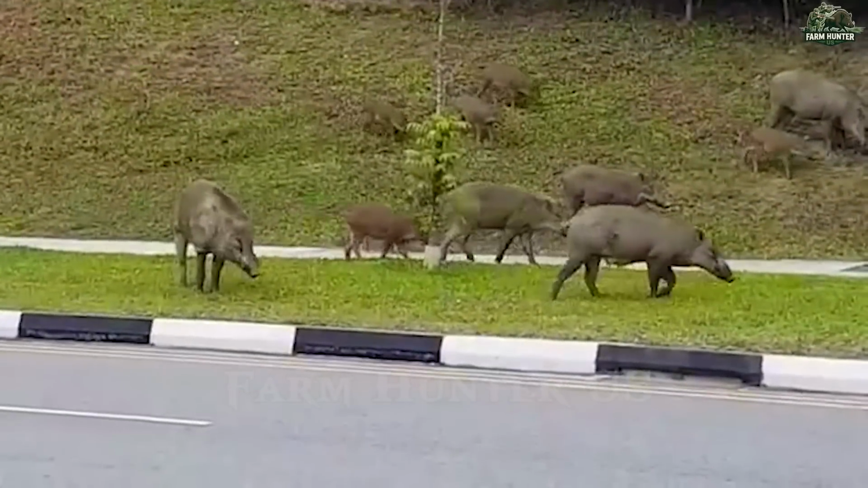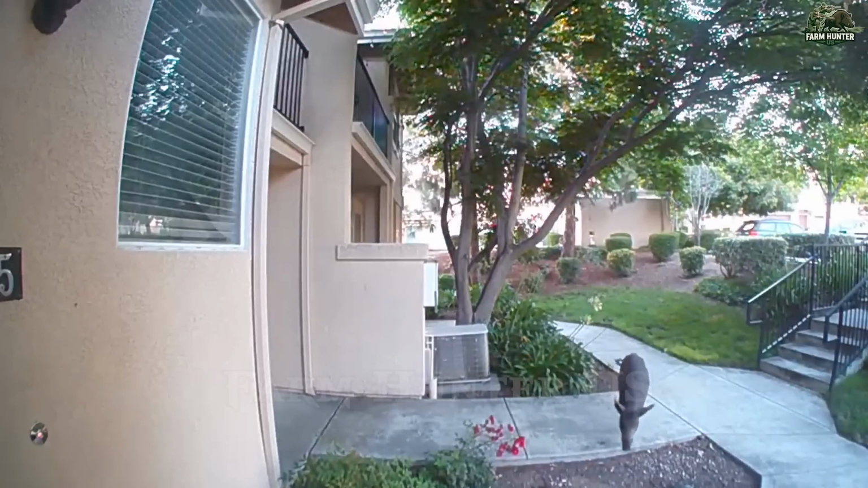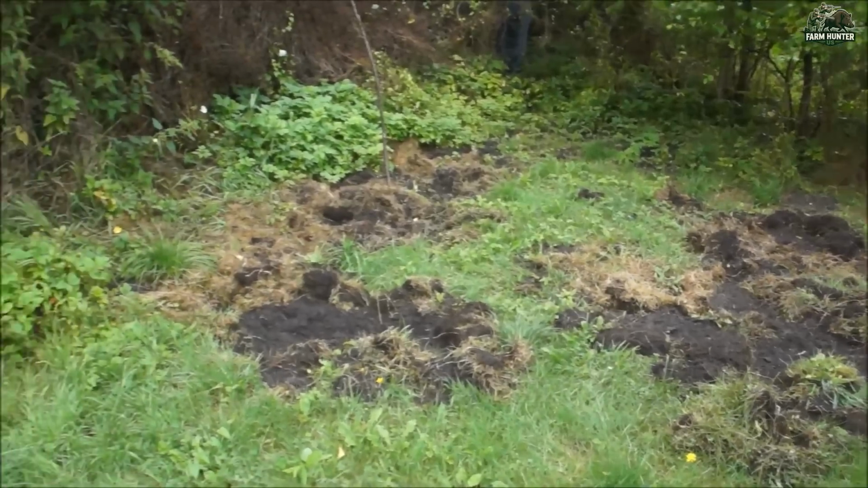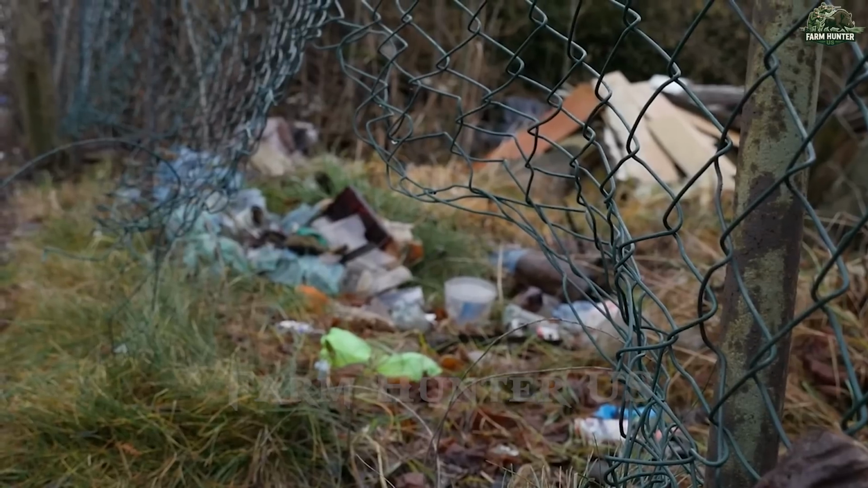No one knows exactly when it began, but slowly, and then all at once, wild boars started showing up in our quiet town. At first, it was just trampled soil or broken fences. Then, entire fields were ravaged overnight, and reports of damage near homes started rolling in.